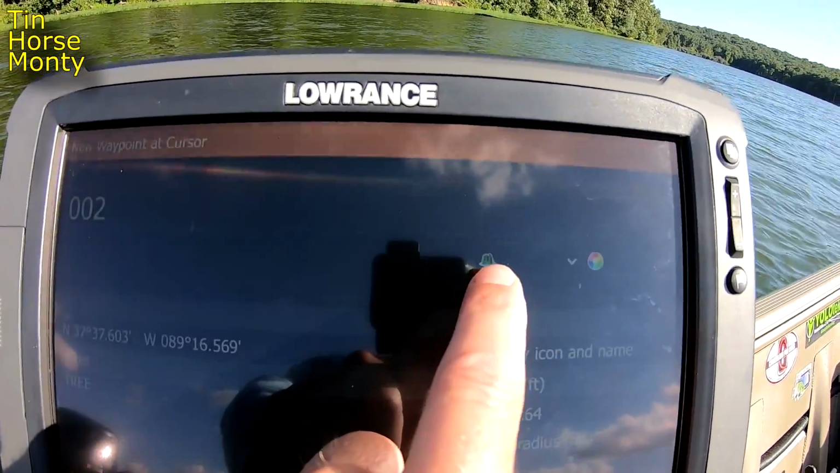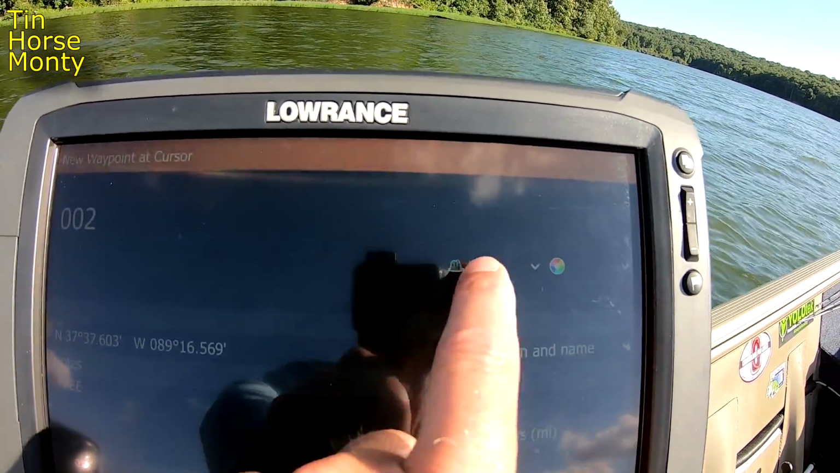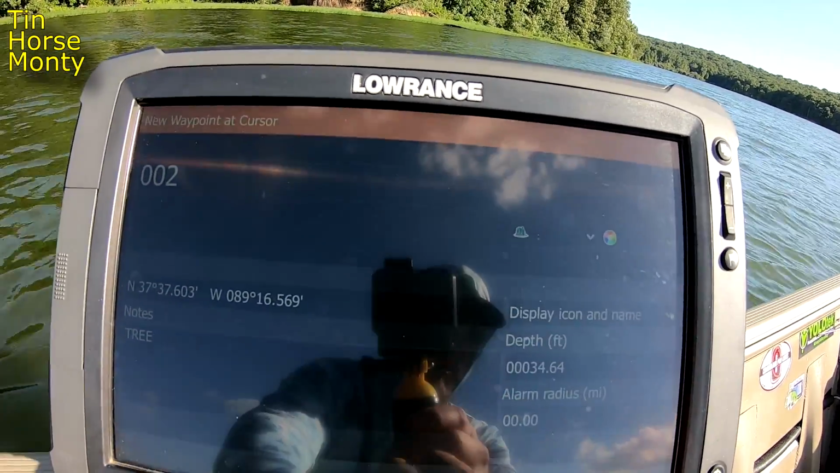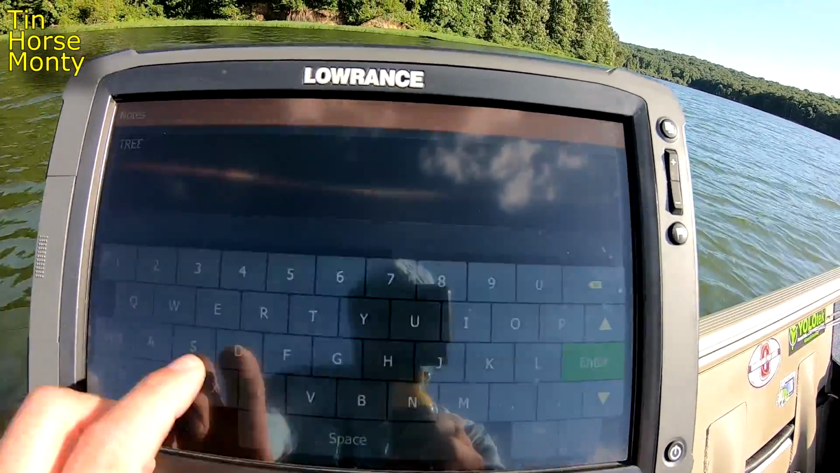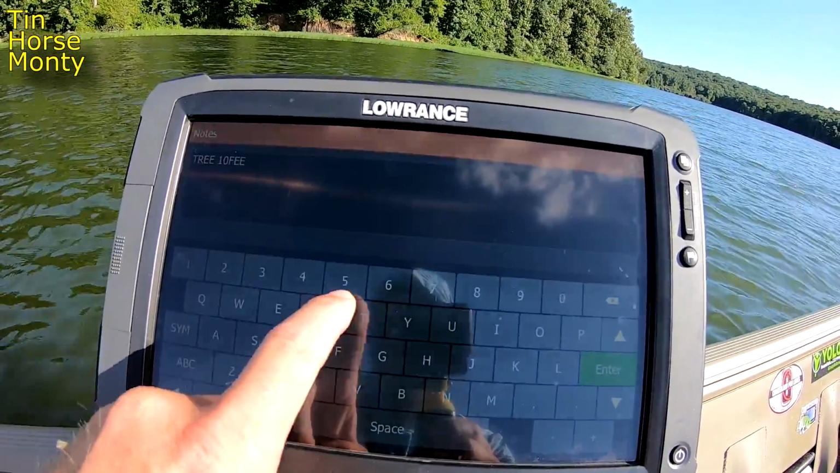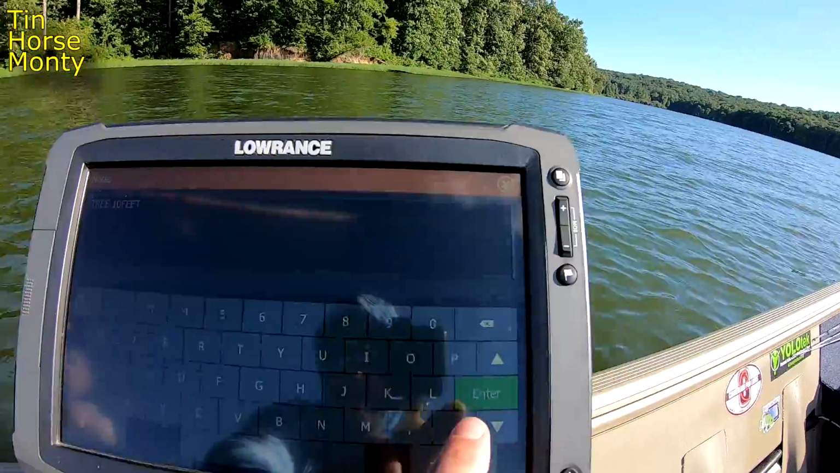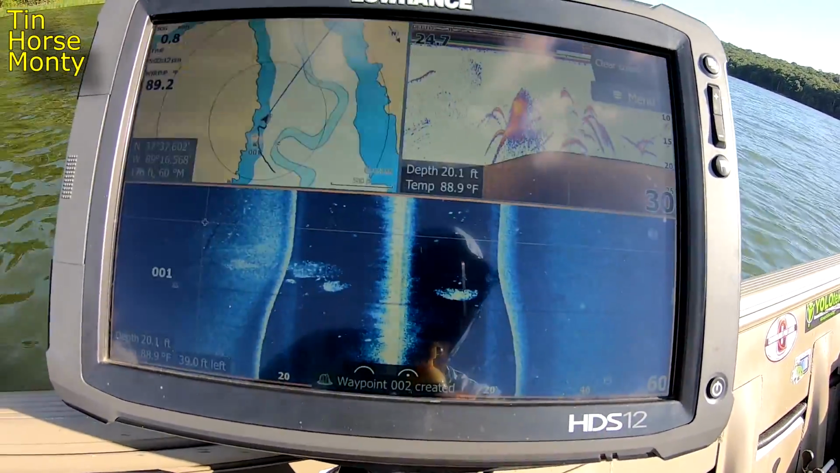Okay, and this is gonna be the symbol that's designated for our waypoint. You can change the colors if you want. I typically don't. Actually, you know what? I'm gonna do tree in 10 foot. So that tells me about how deep that fish is, depending on the time of the year. And then we're gonna come down here and go save.